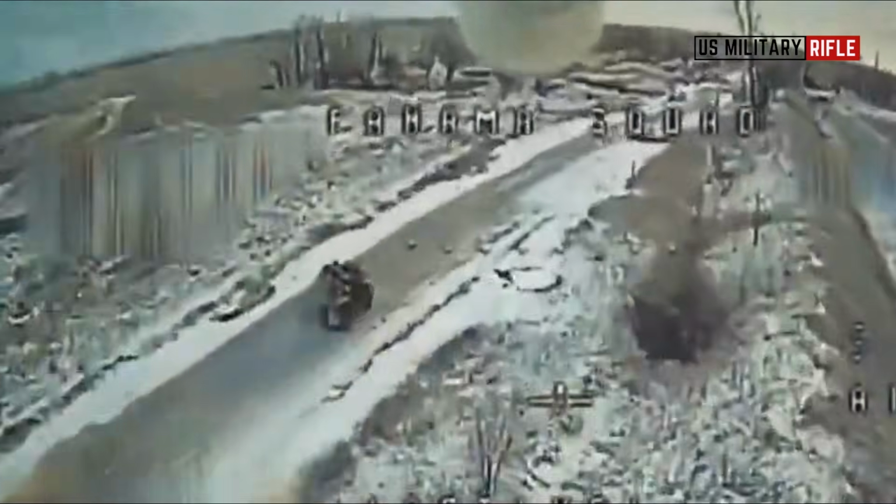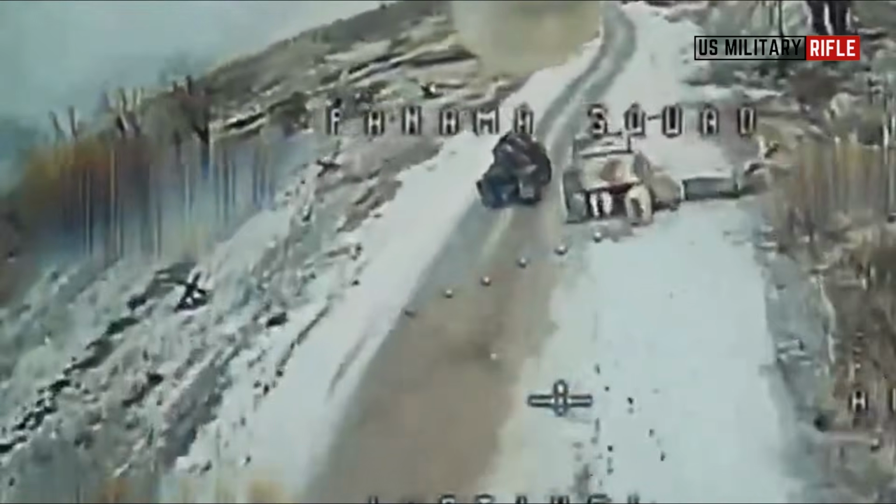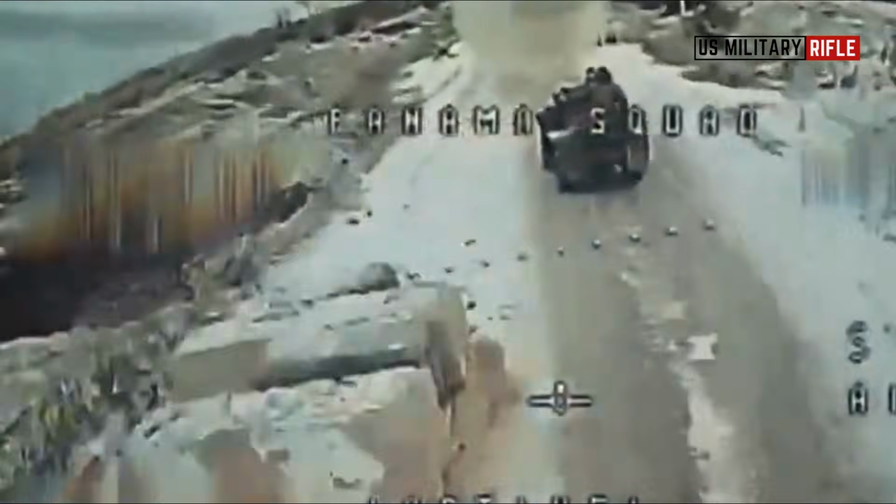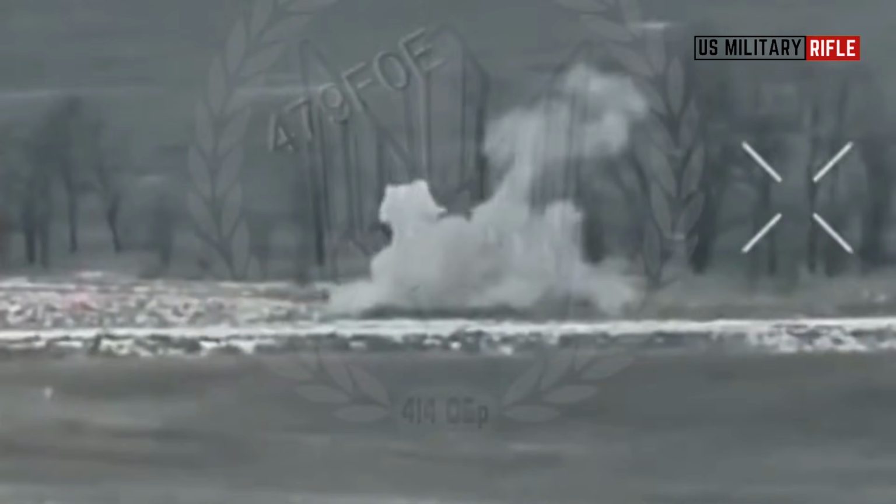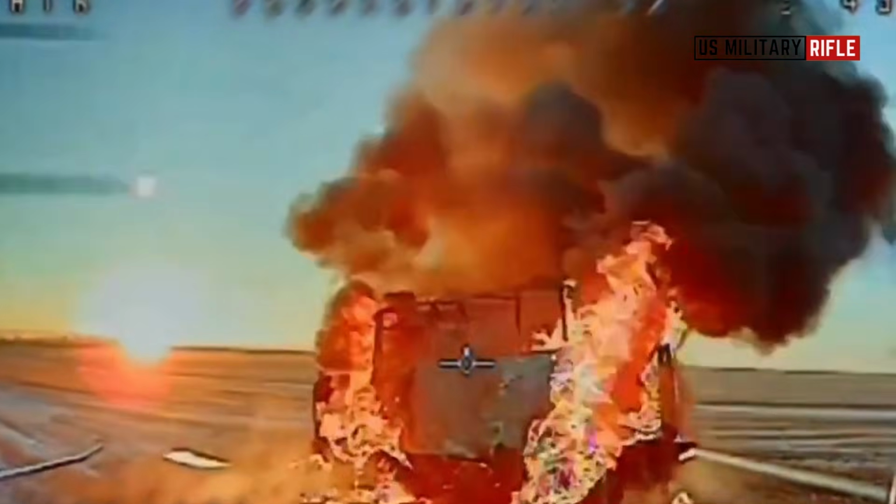The ATV rider continued on, but the open space made it a perfect target. No trenches, no buildings, just a clearing. Seconds later, the drone struck the vehicle, the explosion instantly destroying the ATV in the open field, ending the brief escape in an instant.